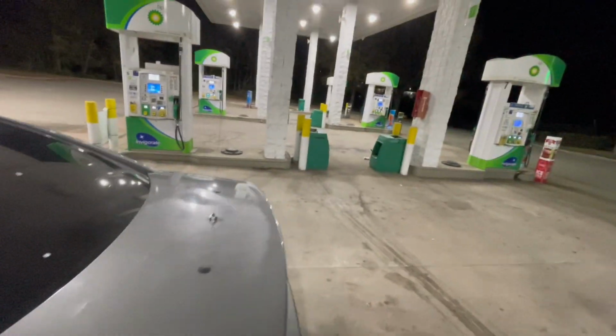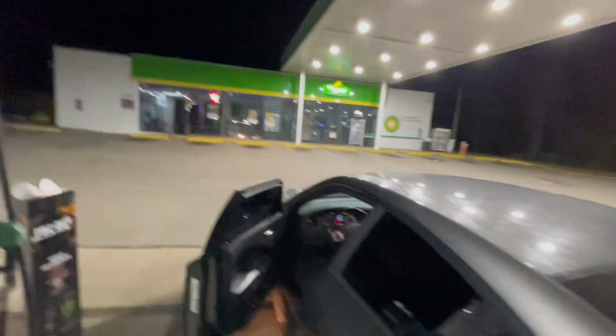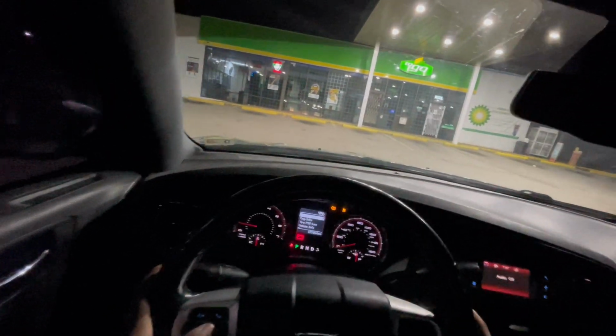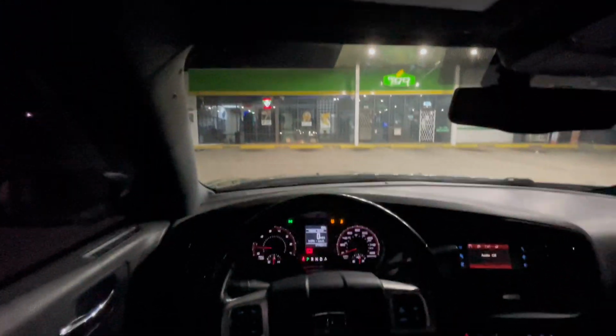Alright, yeah, I'm about to get out of here. I just wanted to take some pictures. Bro, I got so much bird poop on my car, which is kind of crazy that I took pictures like that. But hopefully y'all can't see it in the picture. Every car I've had that has been gray has got pooped on. Every single time, it never fails.